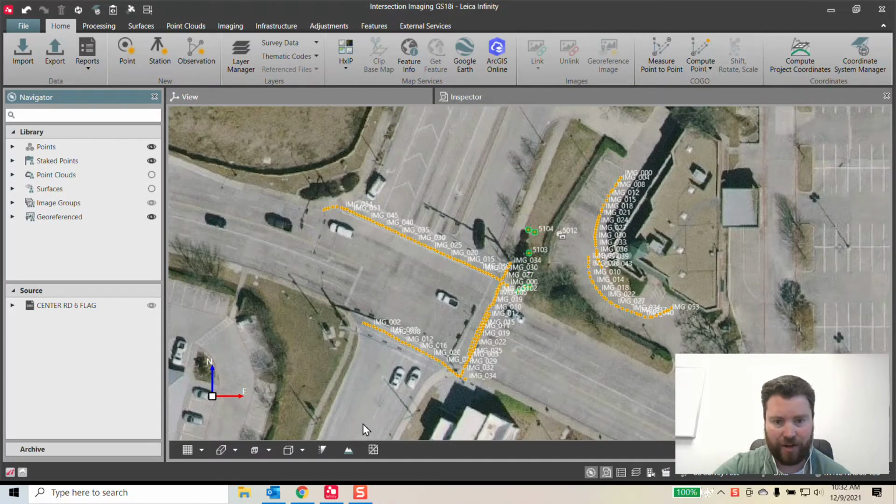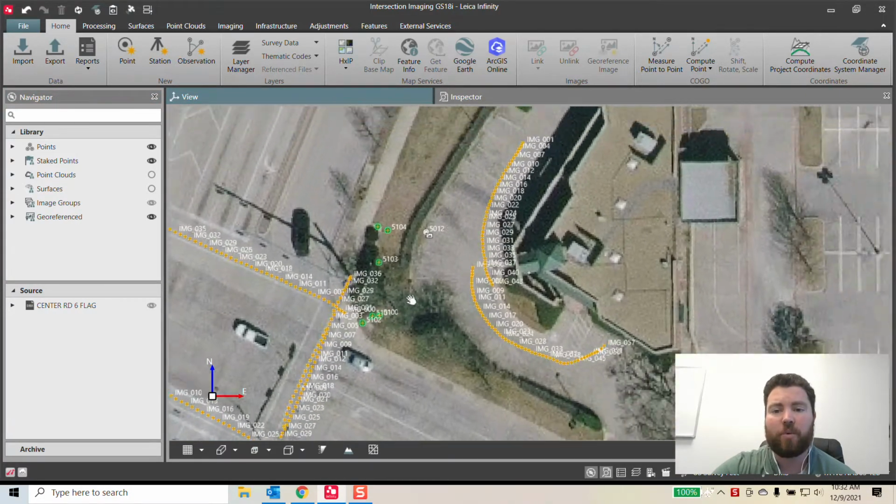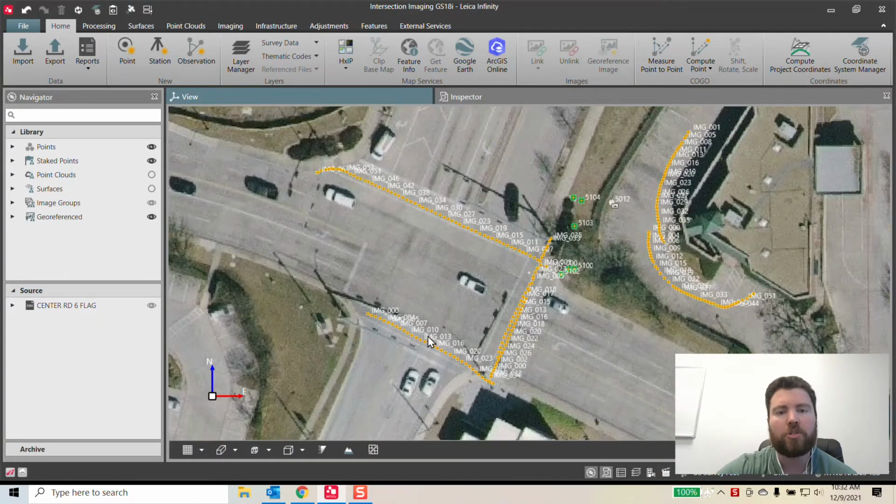It's a fairly busy intersection, essentially 4 lanes in this direction, multiple lanes coming in from the north side. We went out with the GS18i, and we initially shot basic control here, and then using the GS18i, we did multiple walks. So we wanted to establish the front of this building, then the other side of the building, and we also wanted the intersection.